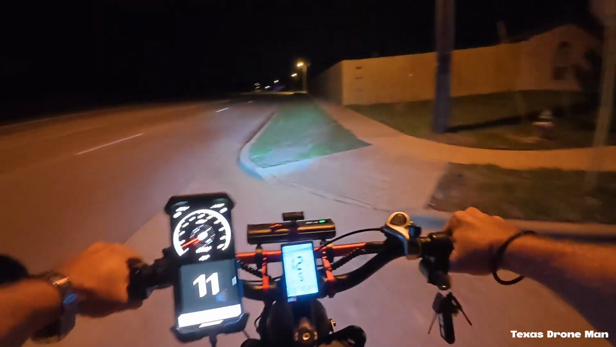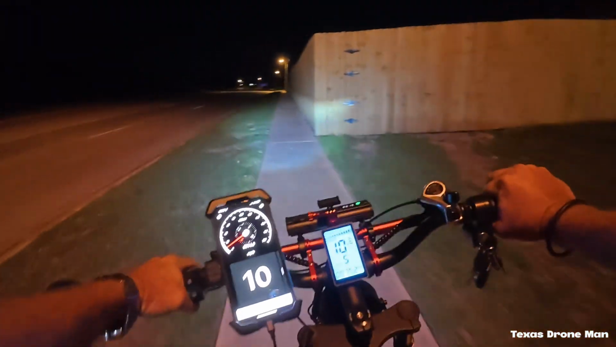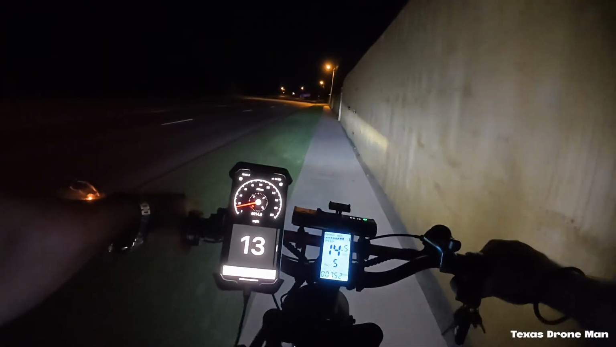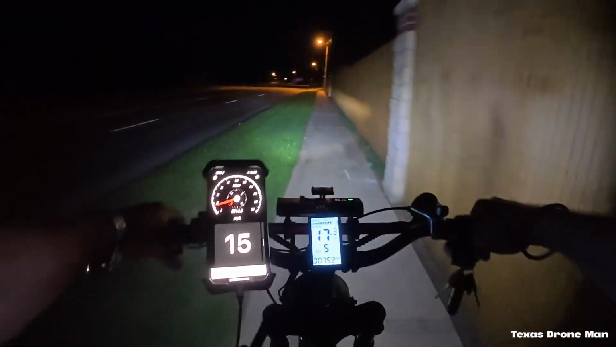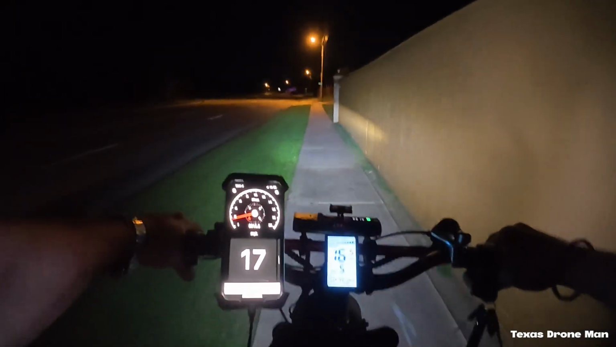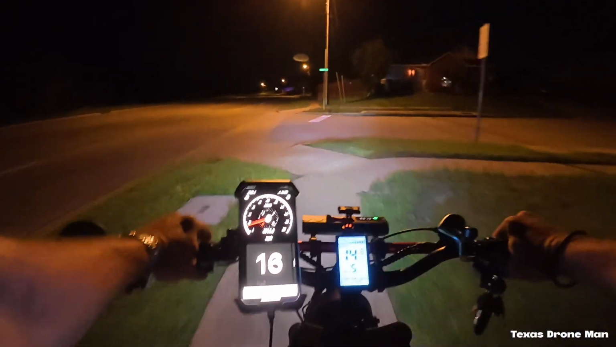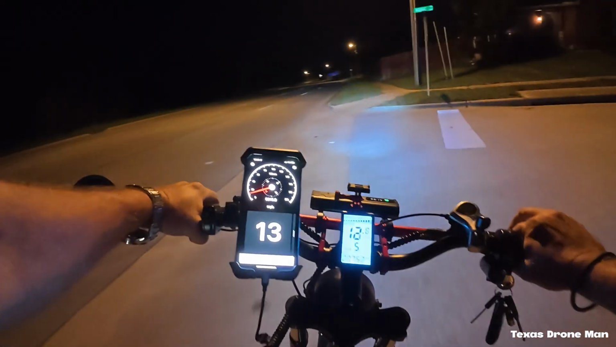Ouch. Damn, look at this fence. That damn fence is 8 foot tall. Wow. Guess they're trying to keep down some of this traffic noise on this main road or something.